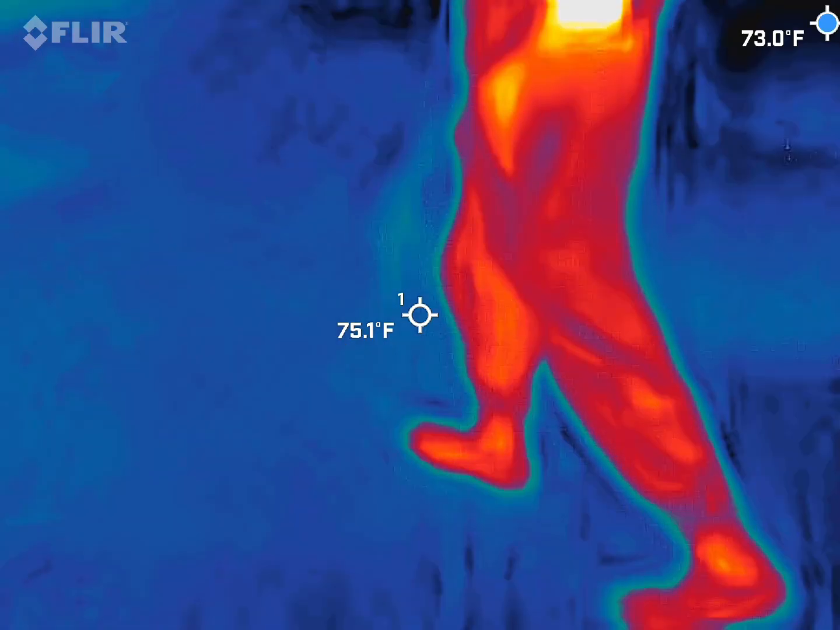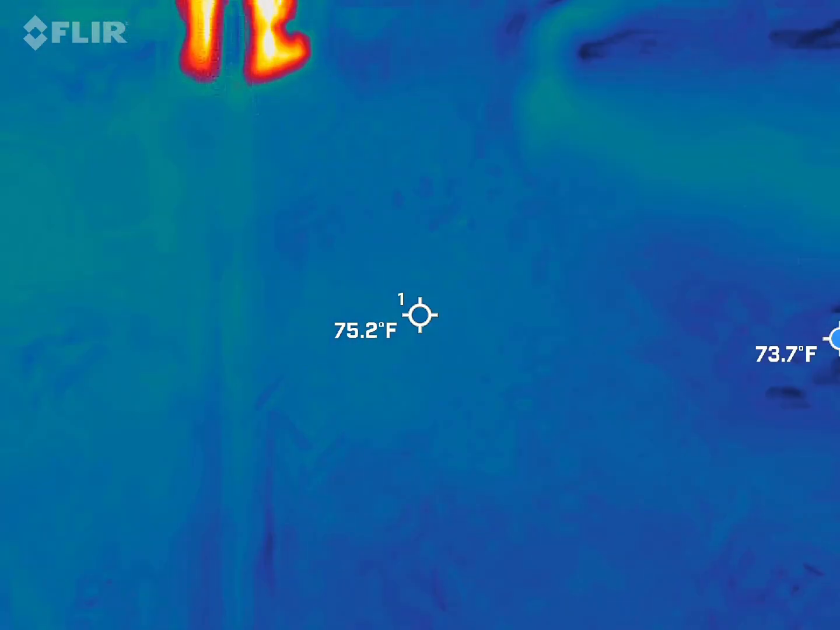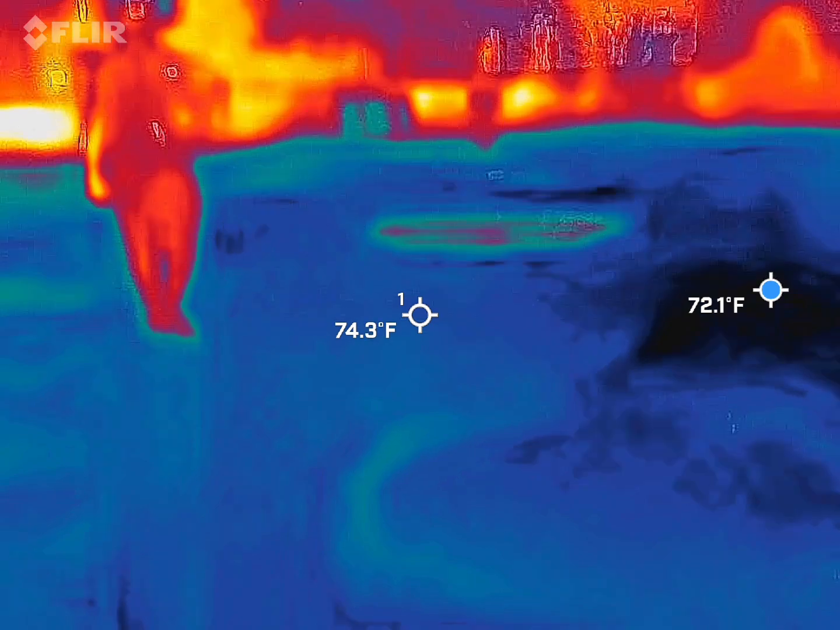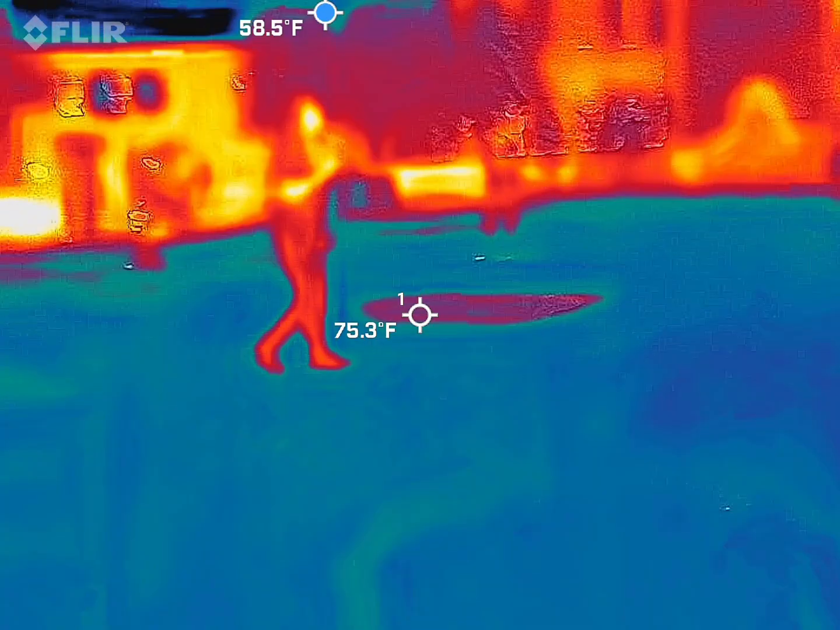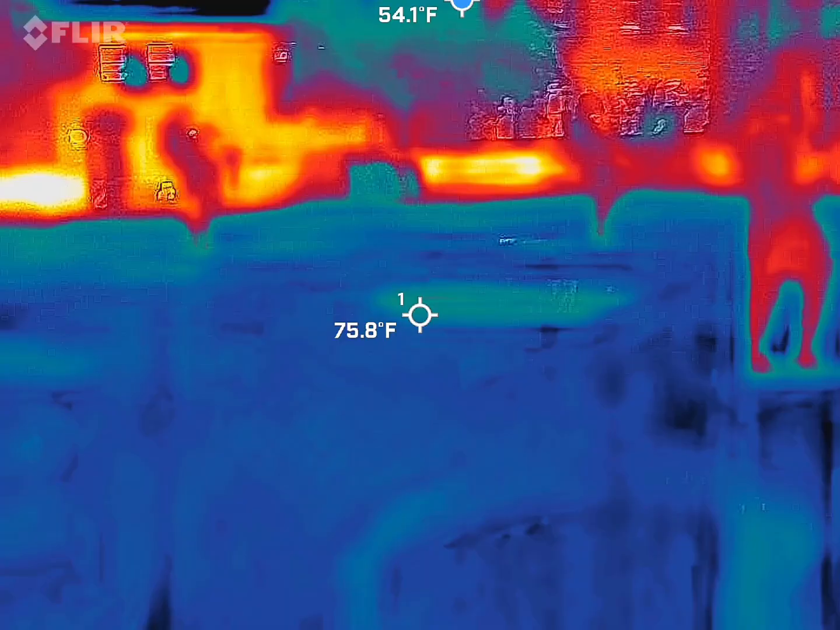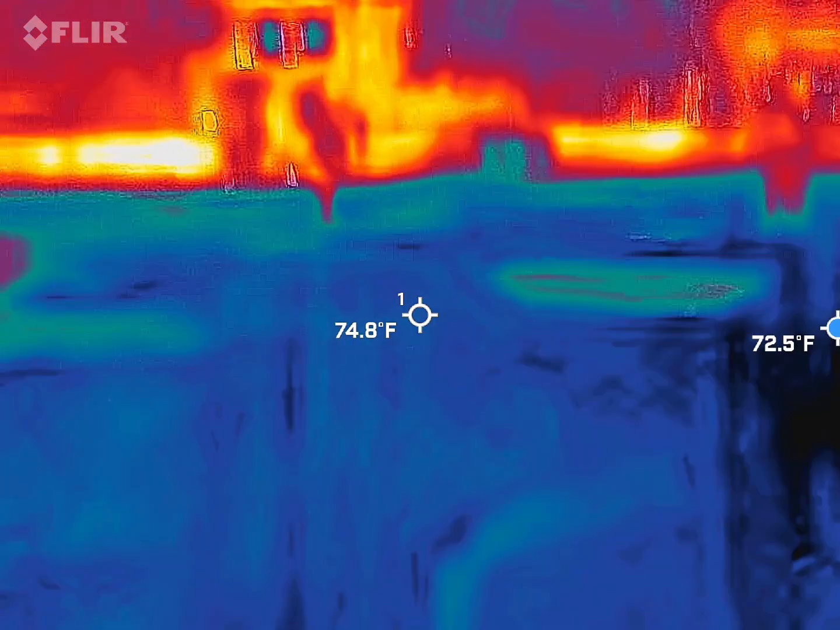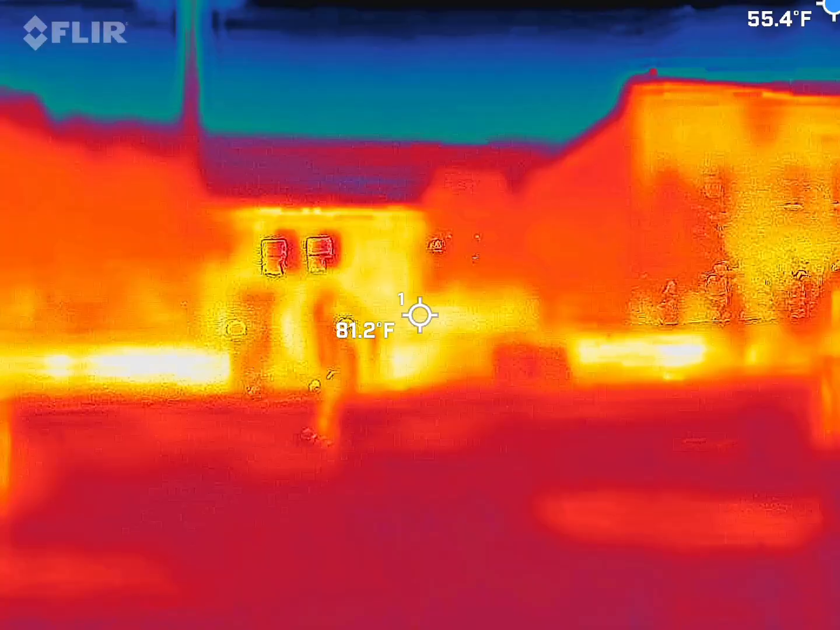So just hold it towards the ground. No, I was just doing the point. Usually when I'm looking at this video and spot checking it, I'm looking for blue things going across the orange, because this is going to be hard to find a ghost in this mess. If I have a blue figure against that very warm building across the street, then it's much easier to find. You want to keep something warm in frame. Okay, got it.